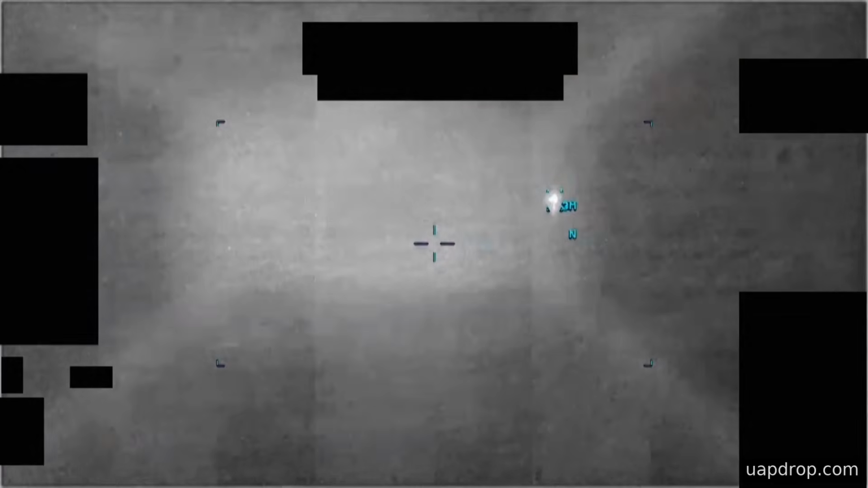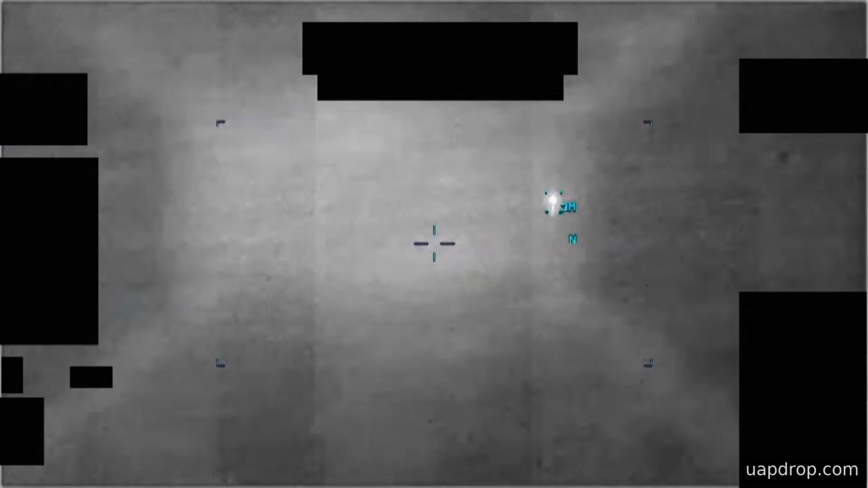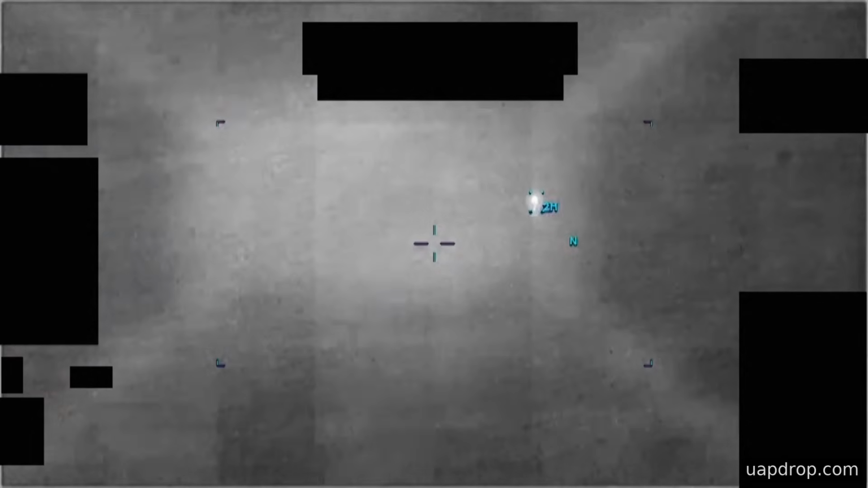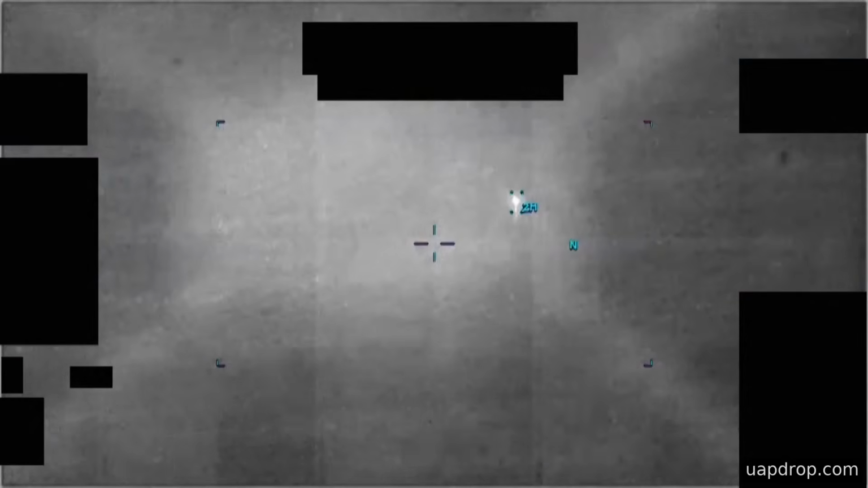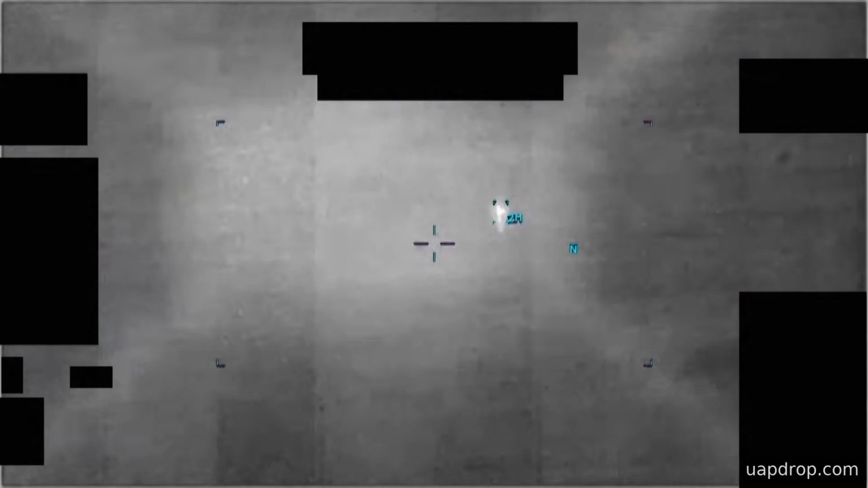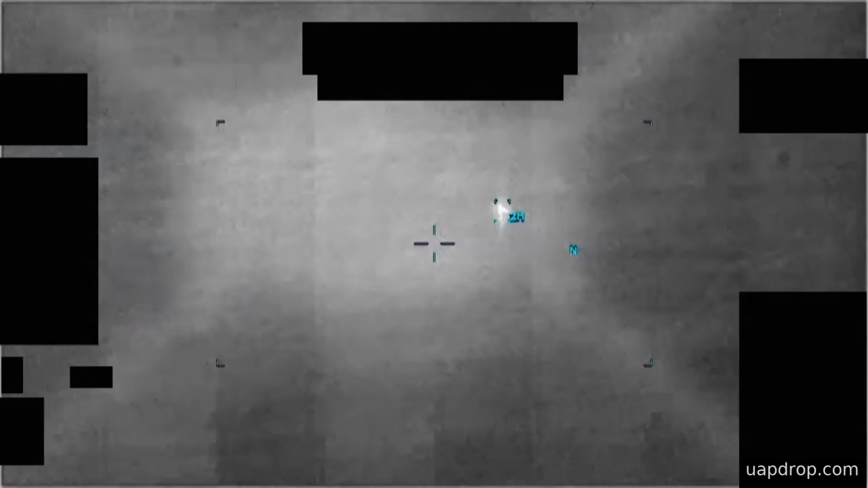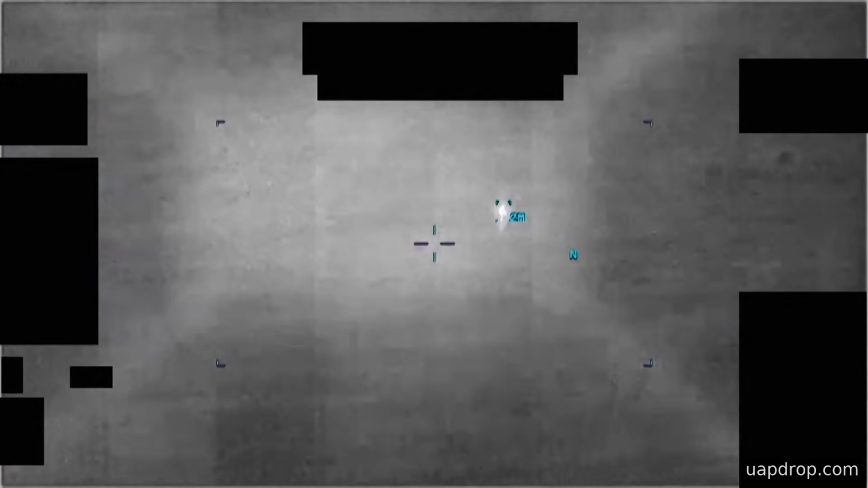Infrared sensor perspective shapes what is visible here. Bright and dark in the image map to relative temperatures and to sensor settings, not to the color or material of an object. That makes size, distance, and exact shape harder to determine from a single clip without corroborating data, such as range, altitude, or other sensor inputs.